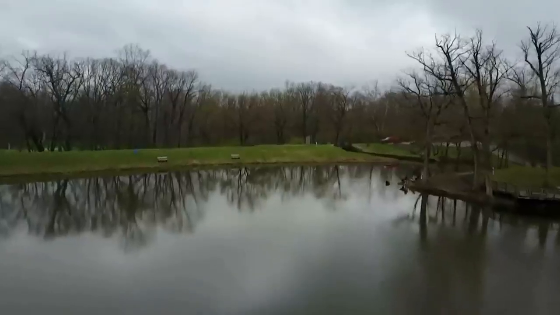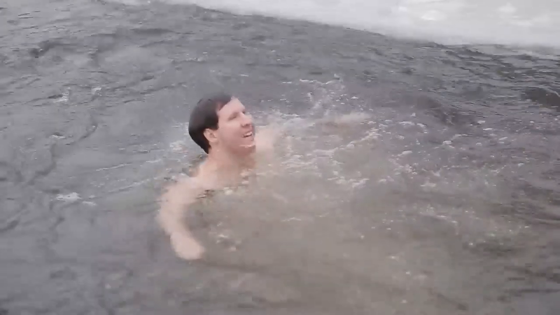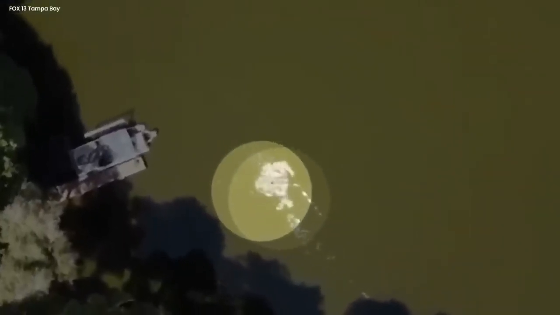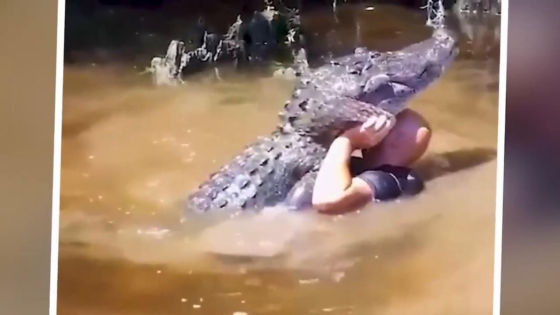Alligator attack. In the first segment of the video, the camera captures a serene pond, where a man appears completely at ease, swimming comfortably. However, the tranquil scene takes a heart-stopping turn in the second part as an alligator suddenly attacks, clamping its jaws around the man's arm. Viewers watch in shock as the unexpected danger unfolds.